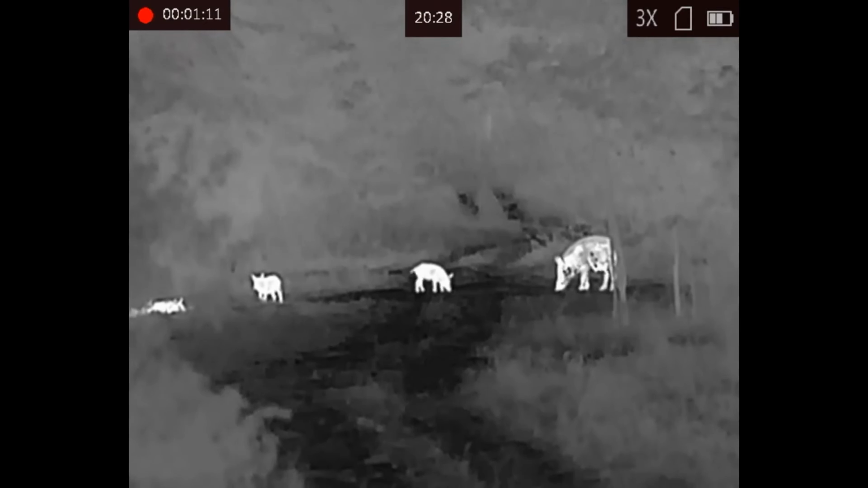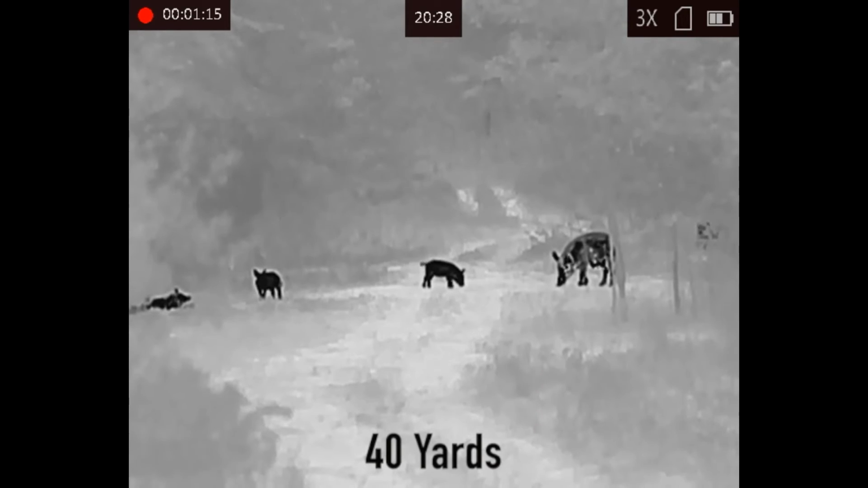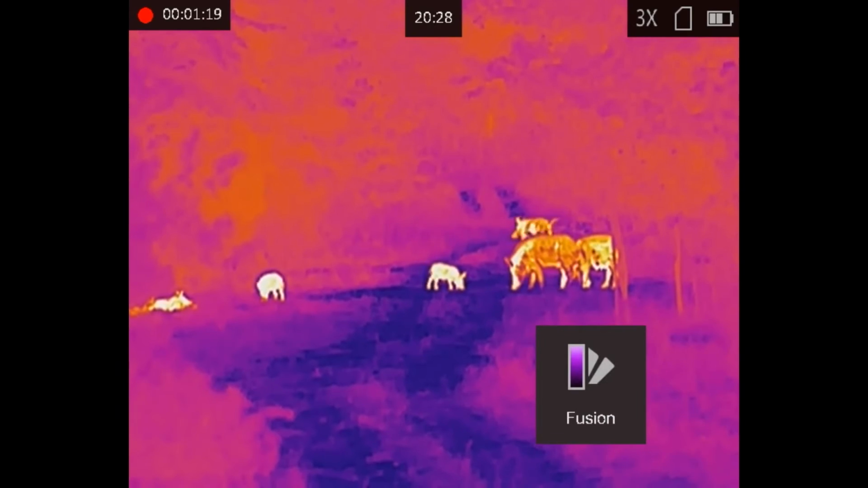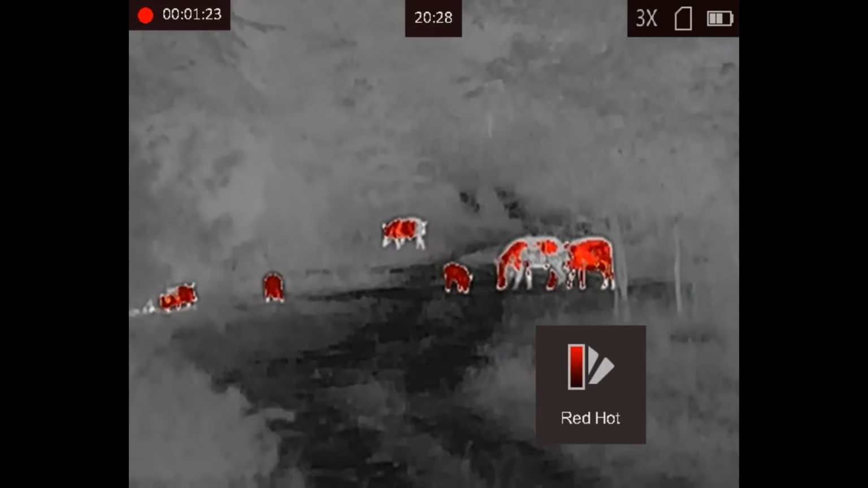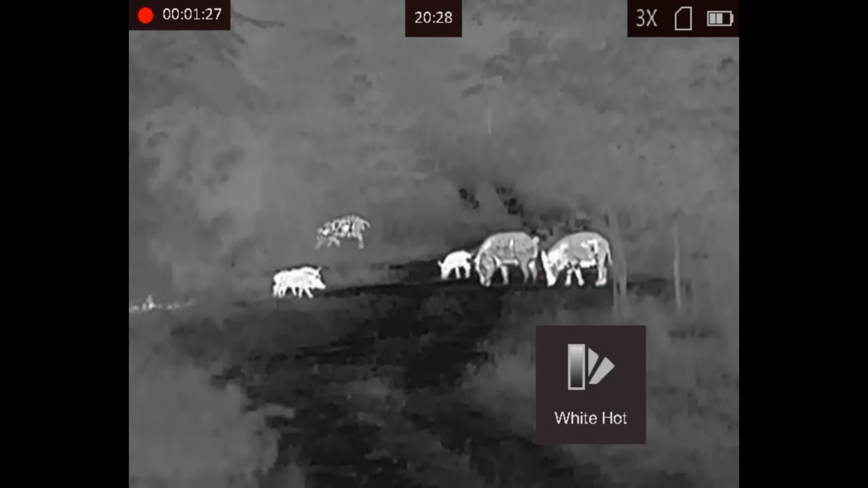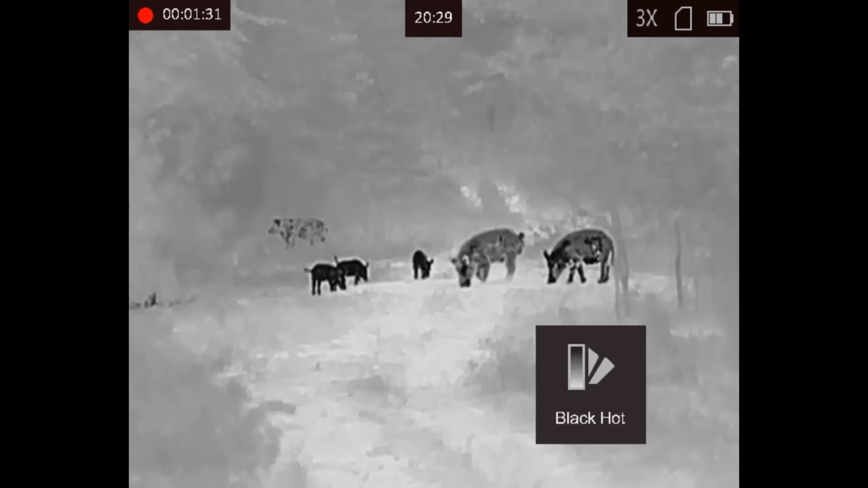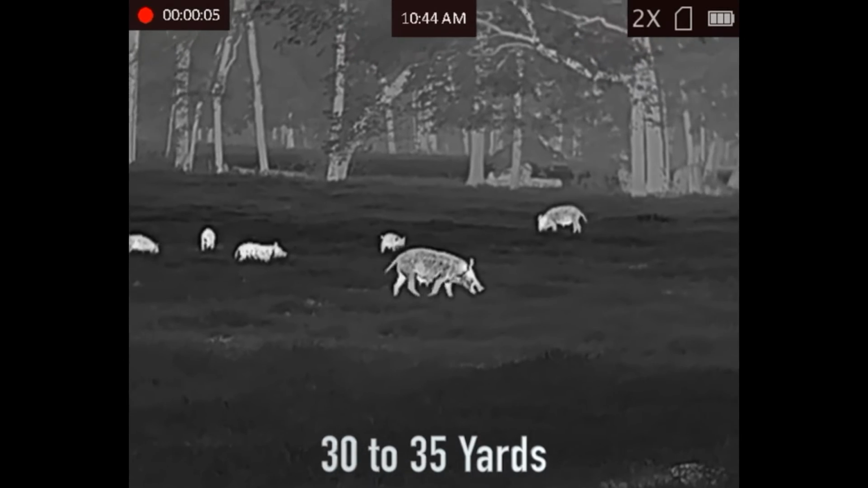The other difference is the magnification. The TM25 is a 2 to 16 power, that's 8 times digital zoom. The TM35 is a 3 to 24 power optic. So for a couple hundred dollars extra, you're going to get higher magnification. That doesn't necessarily mean more is better. It depends on the type of hunting and what you're trying to do. But really, the differences are going to be the magnification and the field of view.